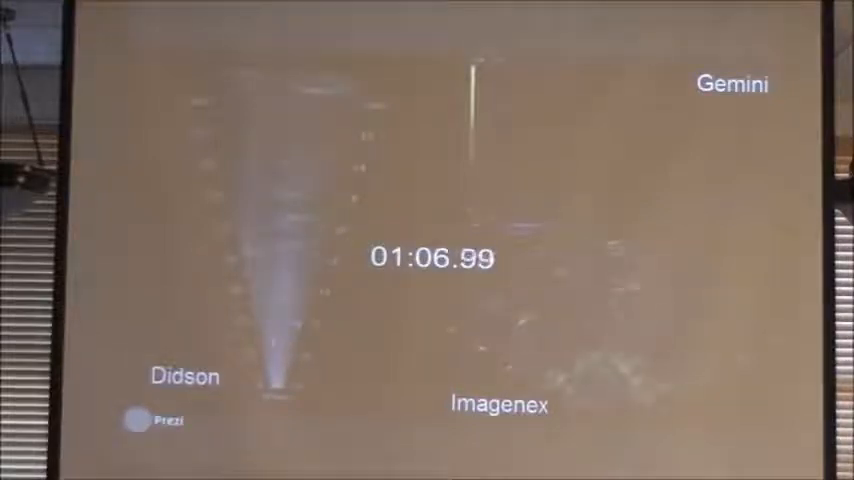So you can see the fish swimming by in the Ditson pretty clearly, and you may have to take my word for it. You can see them passing by on the Gemini. And in Imaginex, we never really saw any fish passing, which was too bad.